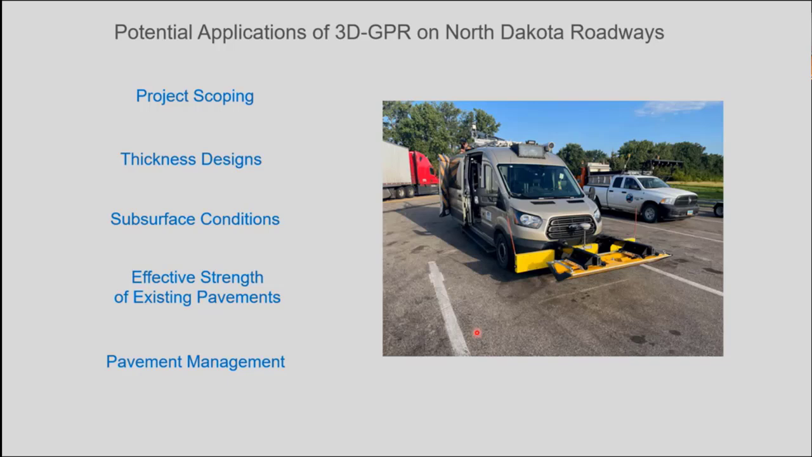One is project scoping, which surely stands out as a way to get better information before we start figuring out what we're going to do. I think it's really important that we have this kind of data for project scoping. Thickness designs: if you have more exact thicknesses and know the variability, it might affect having more accurate thickness designs as well. Subsurface conditions: the technology could complement, say, linear soil survey information.